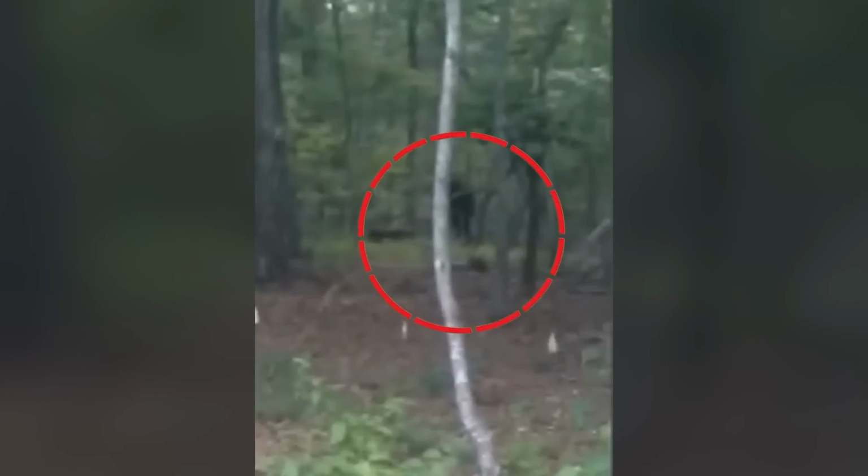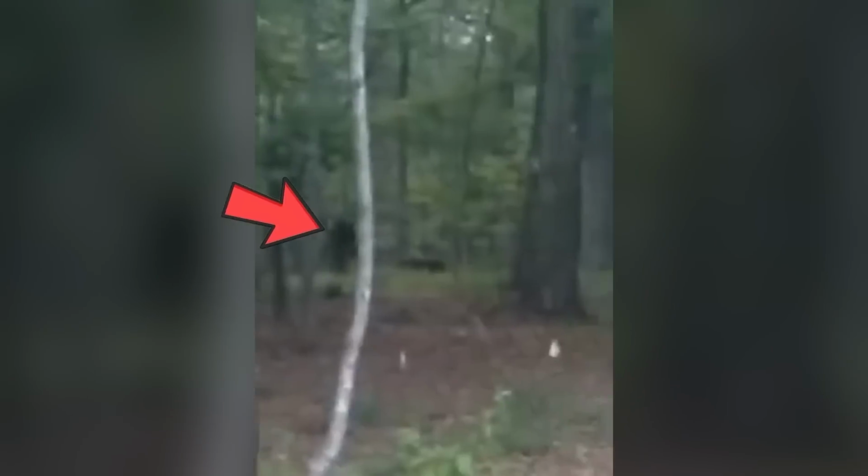Terrifying is all that can be said about this footage, because nothing much can be explained about the creature, as they had to escape hurriedly after watching the beast heading toward them.